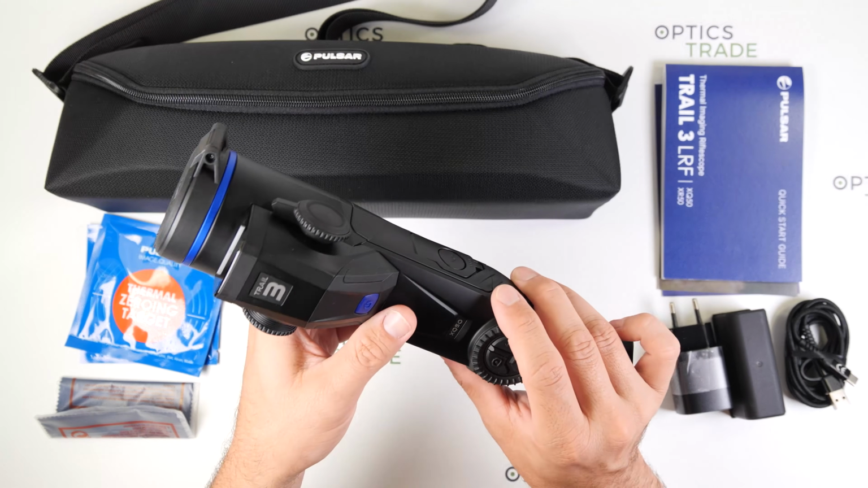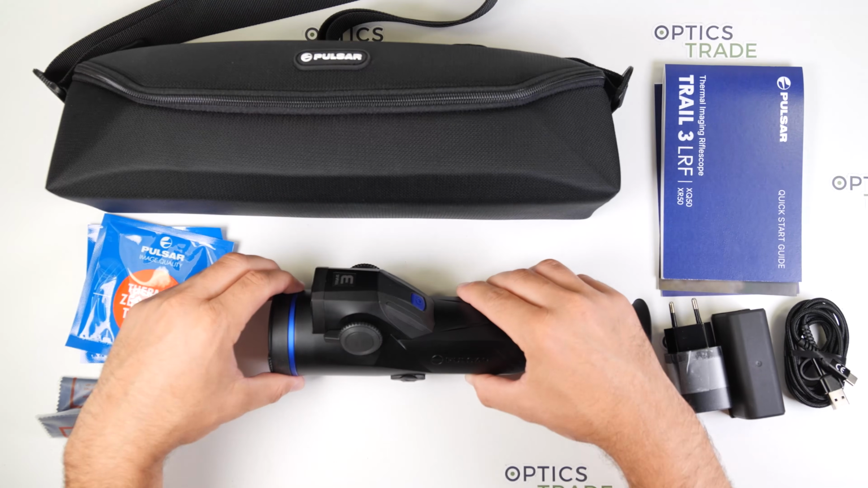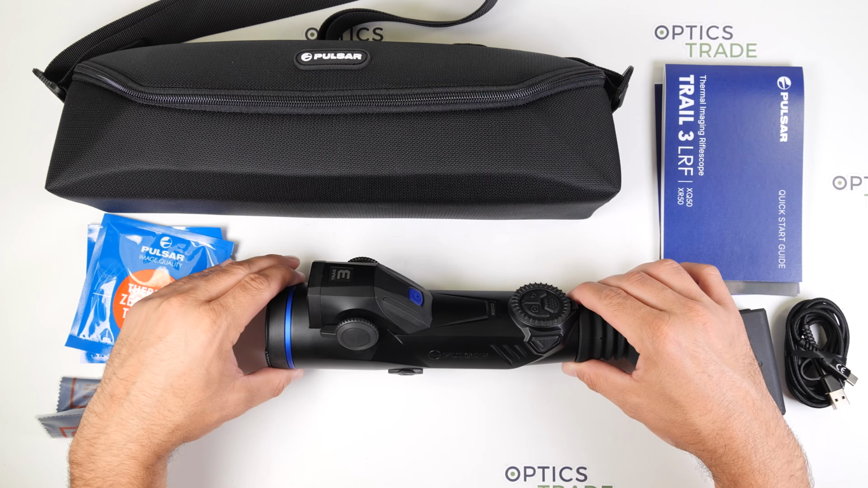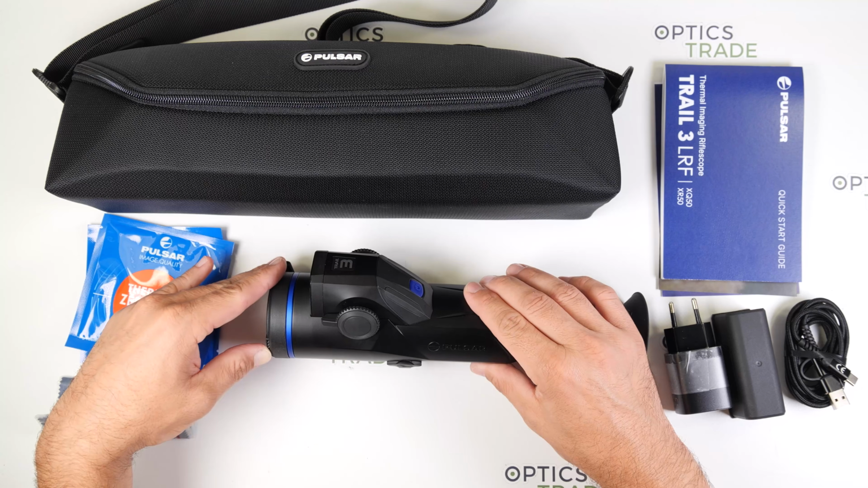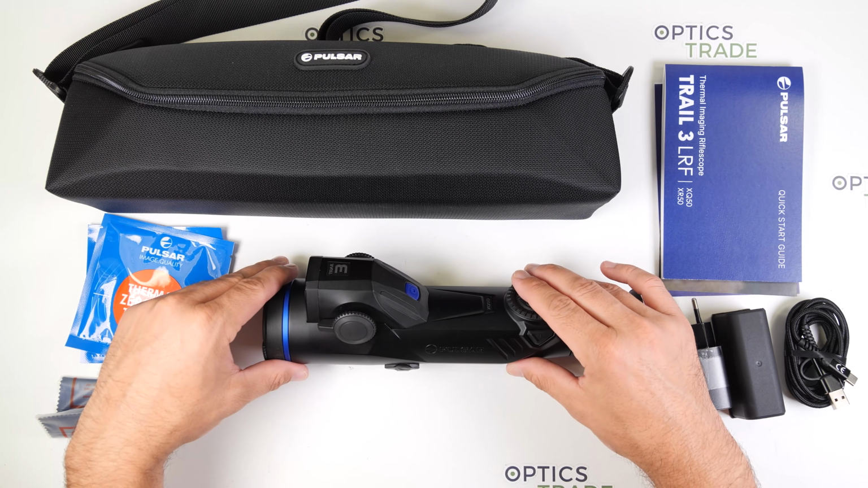Like other modern Pulsar devices, the Trail 3 comes with 9 thermal color palettes, allowing you to choose the one that suits you the best, or you can see some differences depending on the terrain or weather conditions.